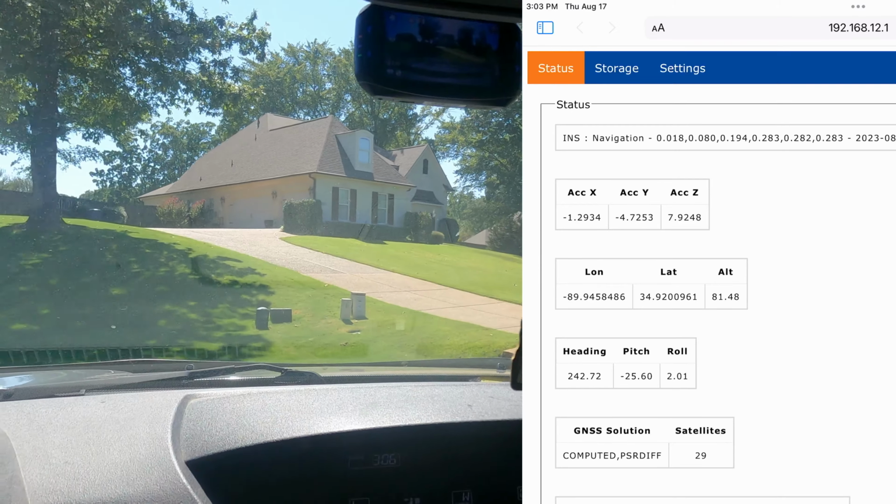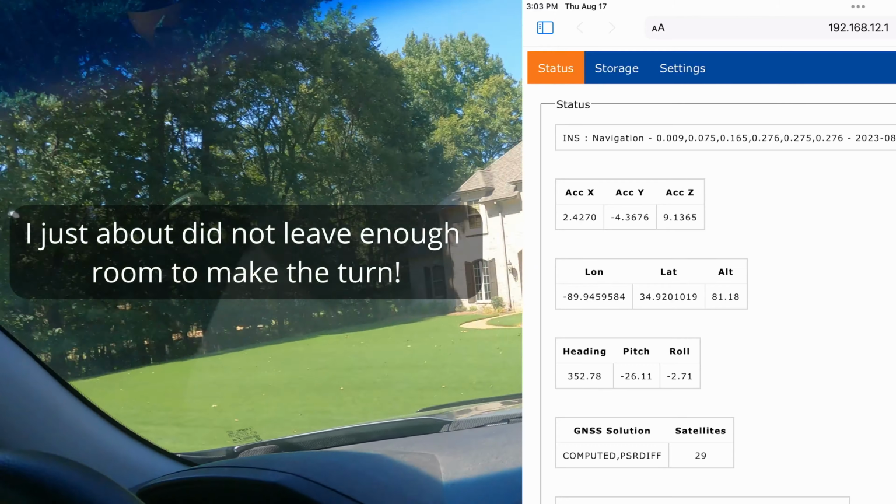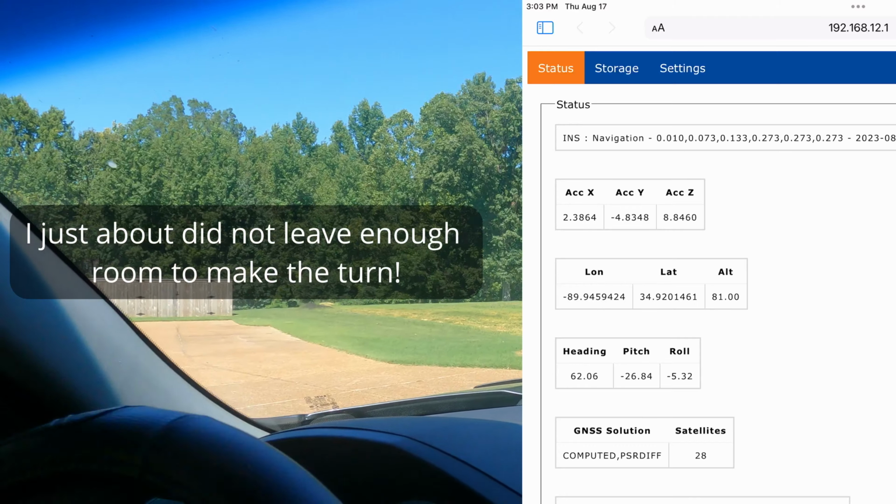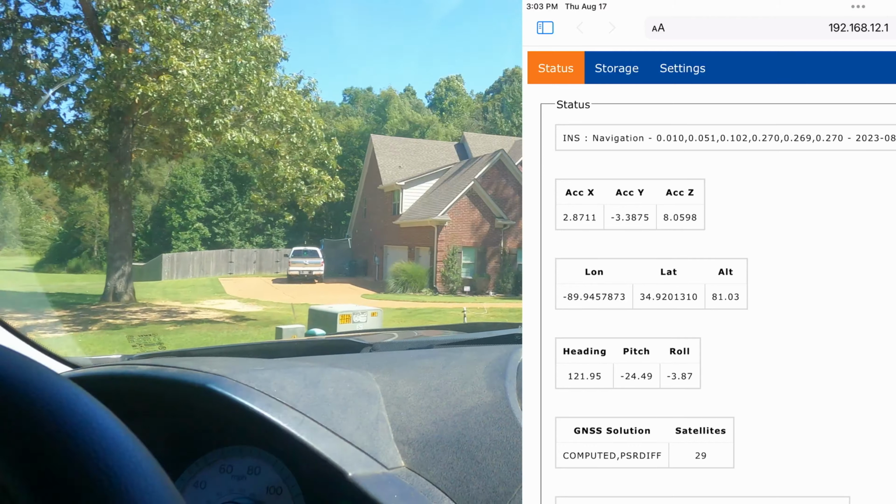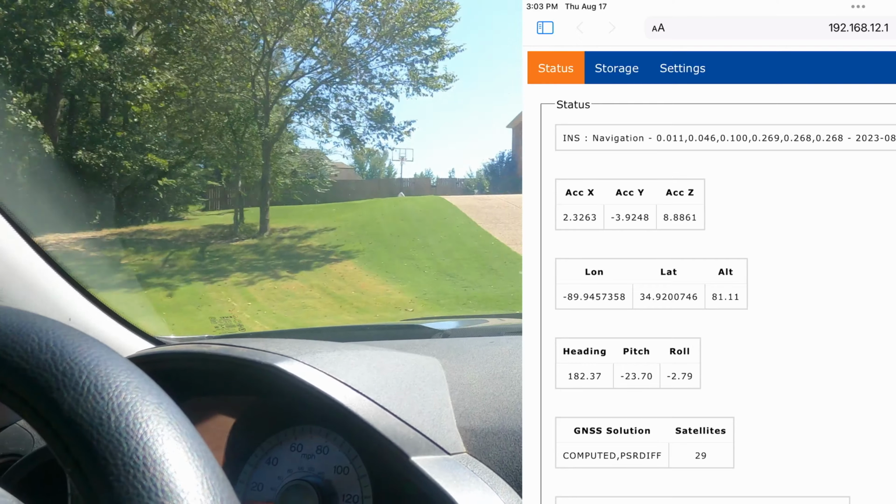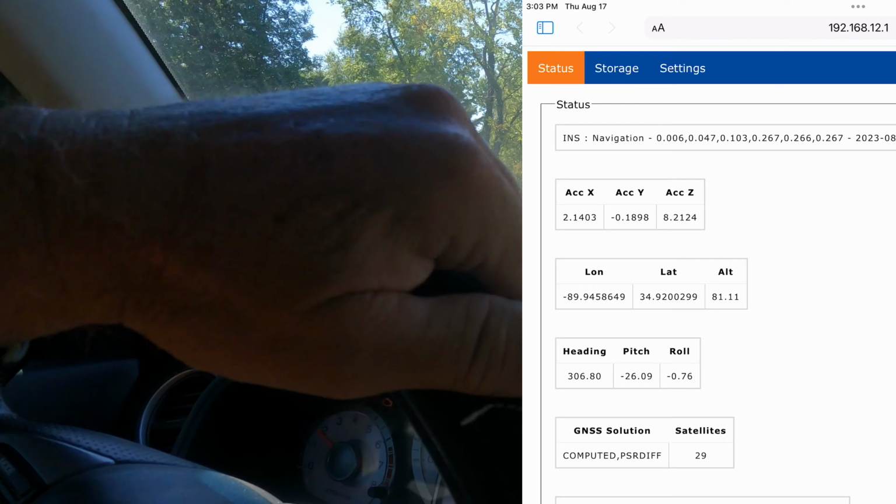I'm going to have to do another one. I almost missed our mailbox. The faster you do it, the better. I should have started it way sooner.